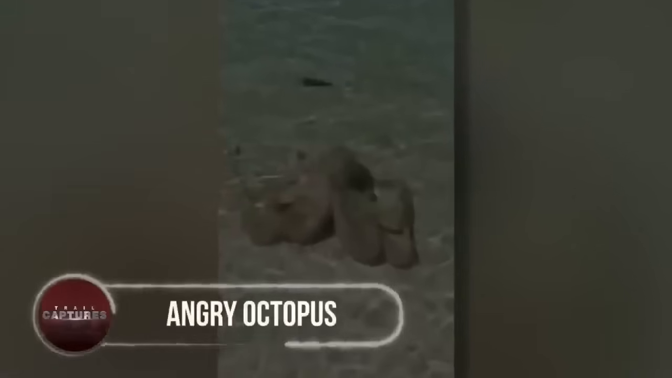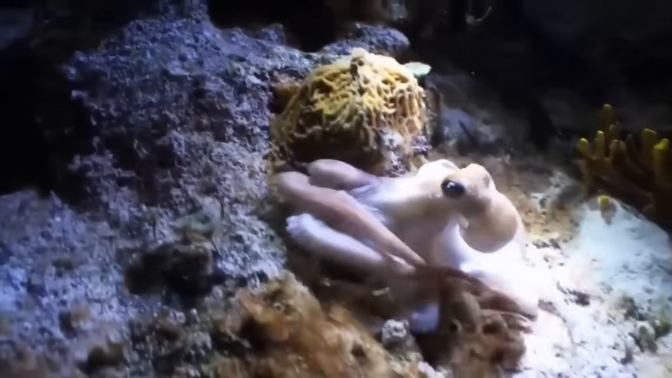Angry octopus. 23 on our list is the intelligent vertebrate from Australia. The octopus is an intelligent species and a dangerous species. In this clip, a man tries to film an octopus, but little did he know the danger that awaited him. The octopus suddenly becomes agitated and starts to slowly creep up to him. Then, in a split second, it lashes out with its tentacles, ready to attack.